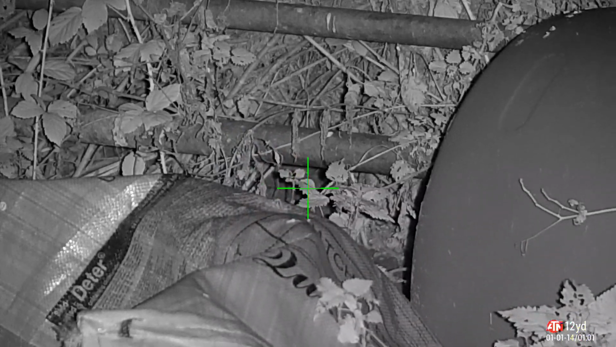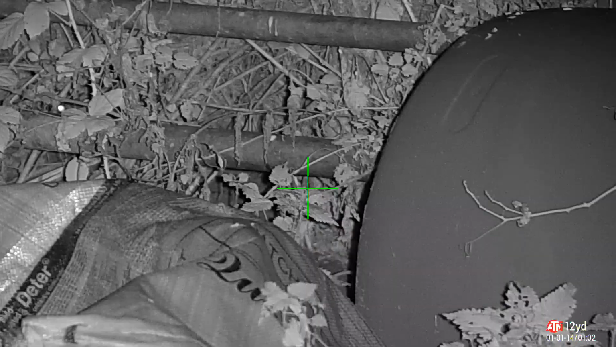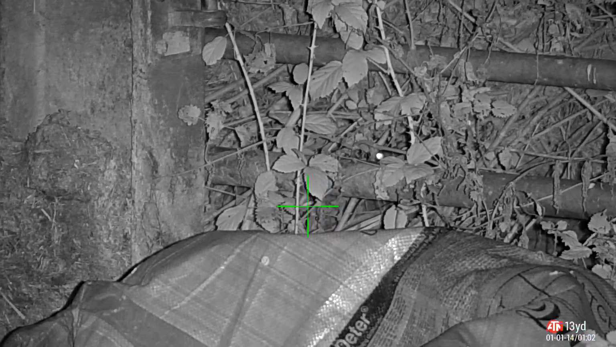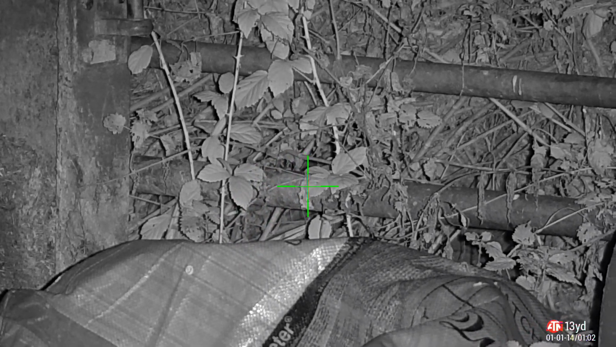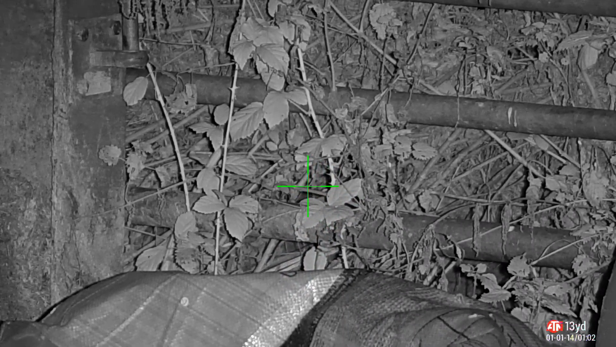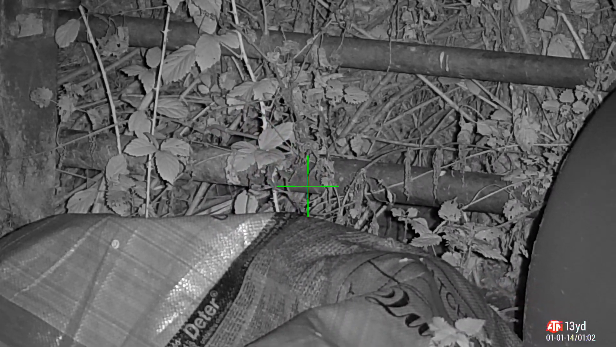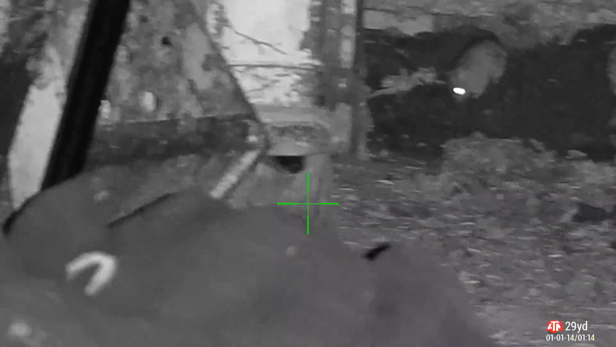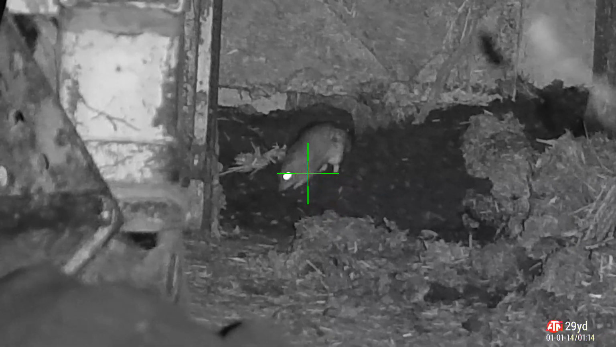So I saw the rat on the thermal. I got a bead on him with the infrared. I lasered it with the ATN rangefinder. It adjusts the reticle, so I'm ready to take the shot. I take the shot and I fall short, so I think the laser was maybe hitting a different area to where I was looking. So the range was slightly out. Never mind. Plenty more rats on the farm. Oh, speaking of which.